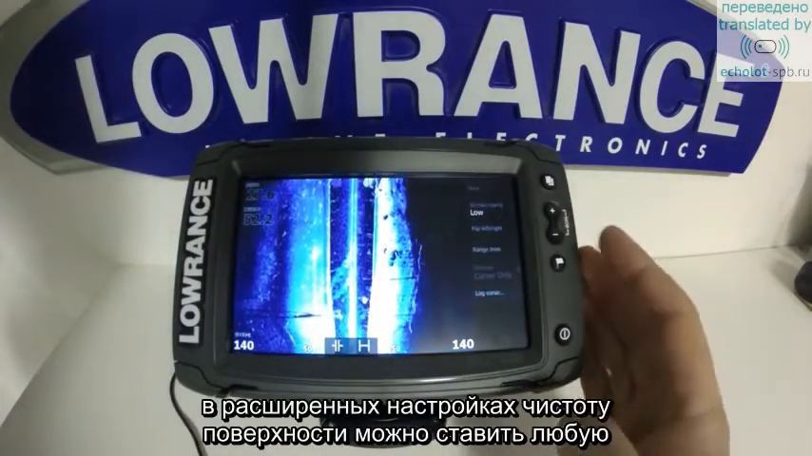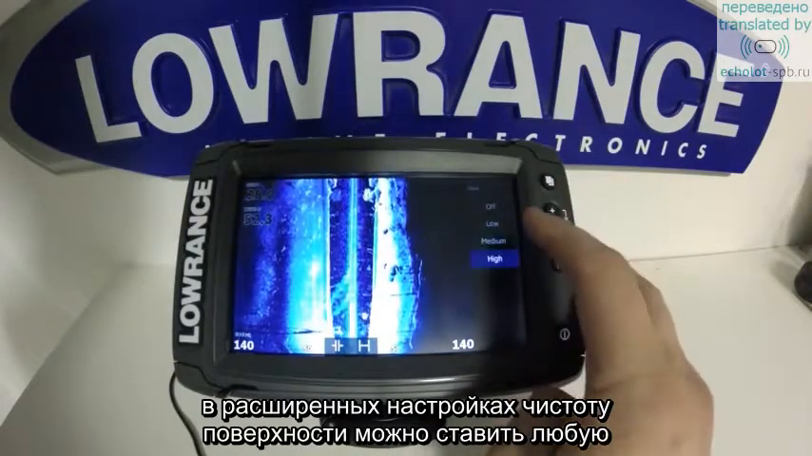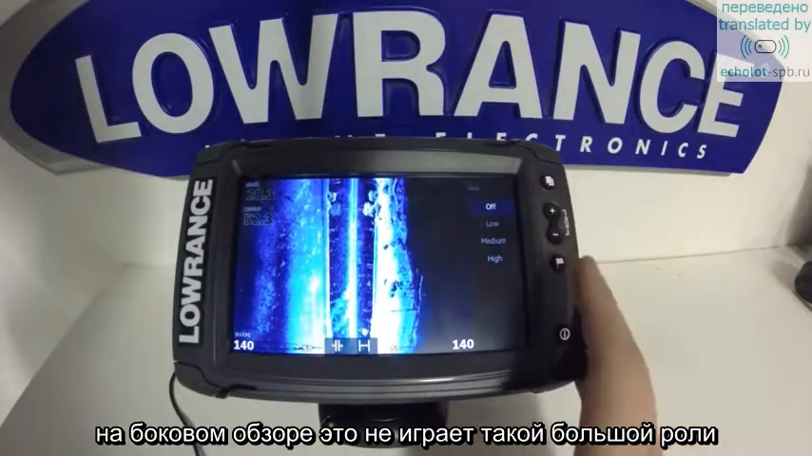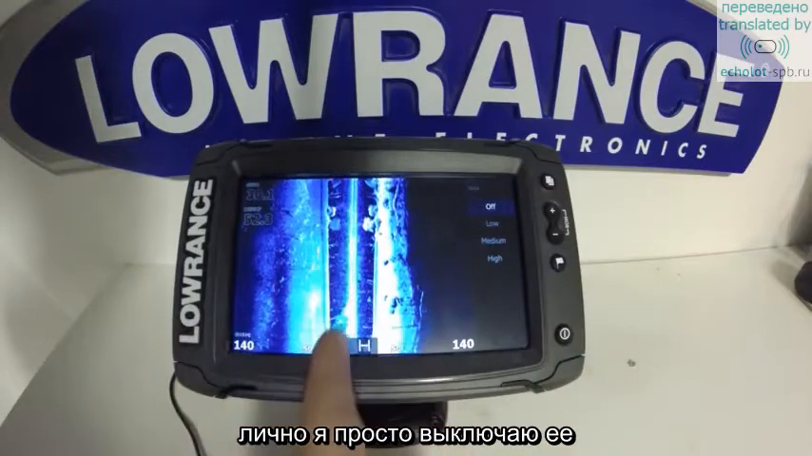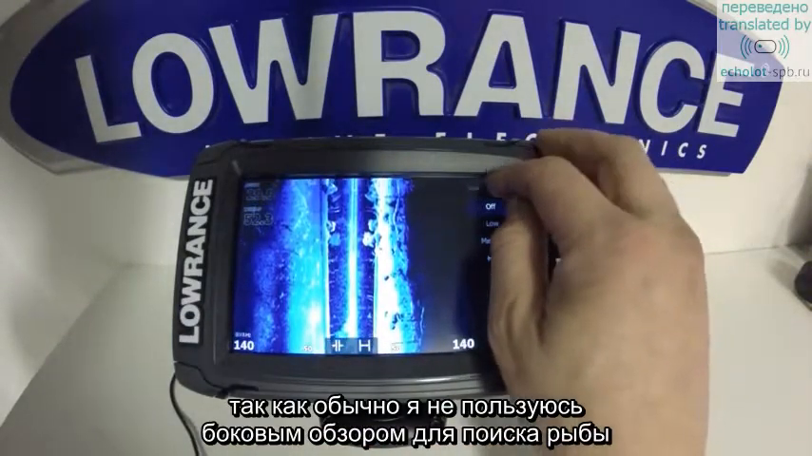In our advanced settings here, surface clarity, you can choose where you wish to have that. On the structure scan, it doesn't play as big a role as it does on traditional sonar. Personally, I just turn it off. I don't mind seeing the clutter in the screen because usually I'm not using the side scan so much to find fish.